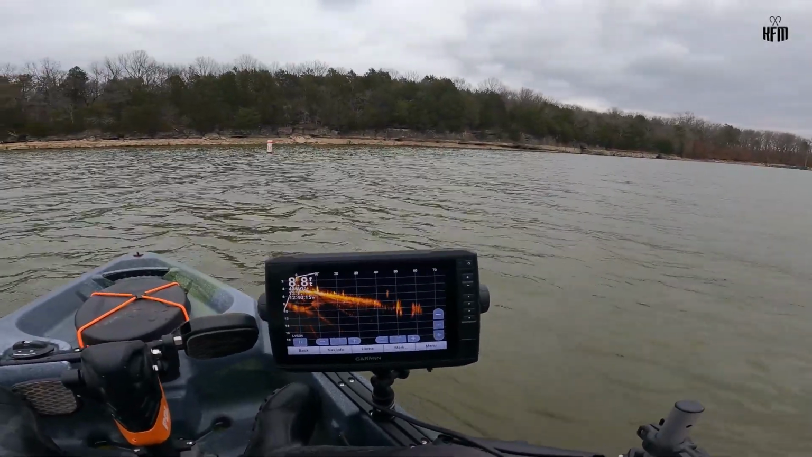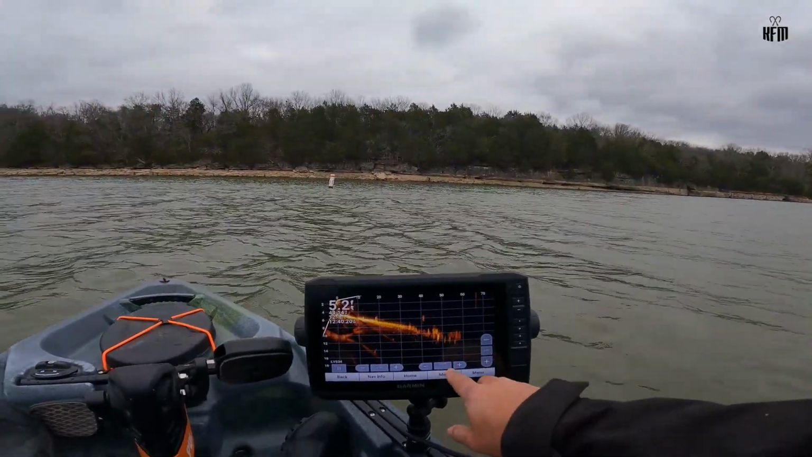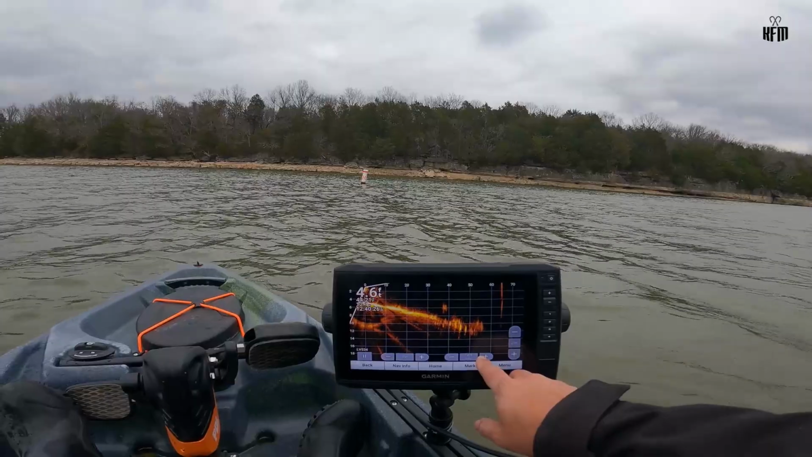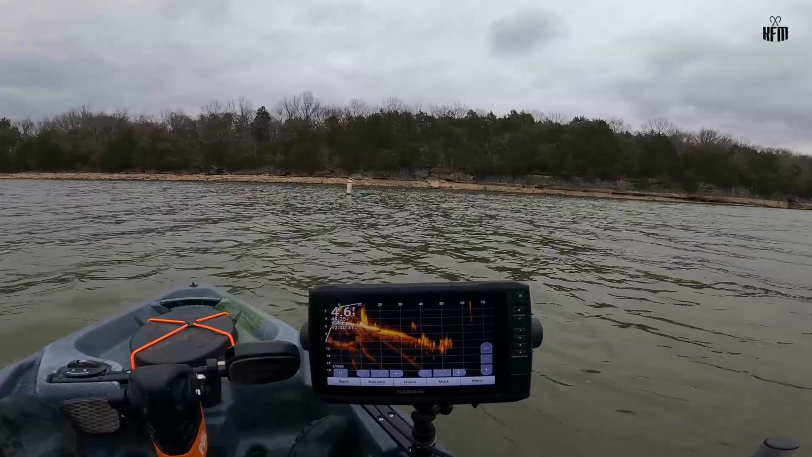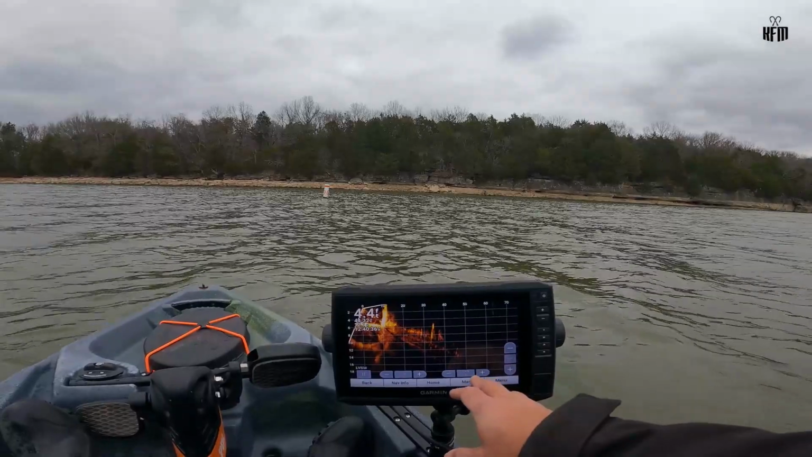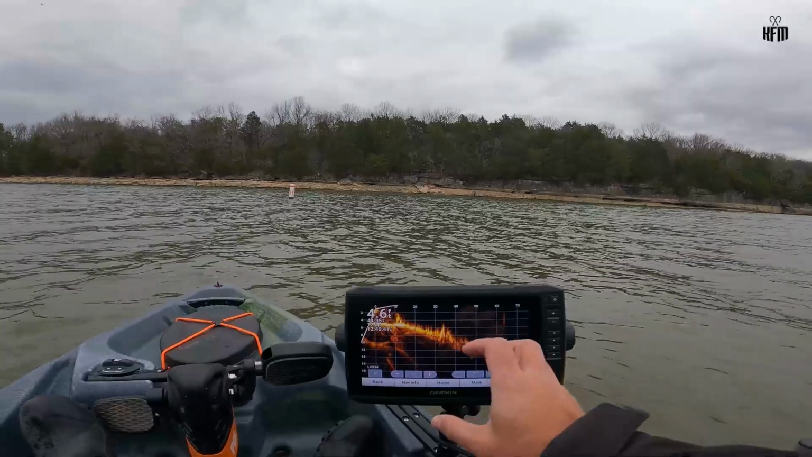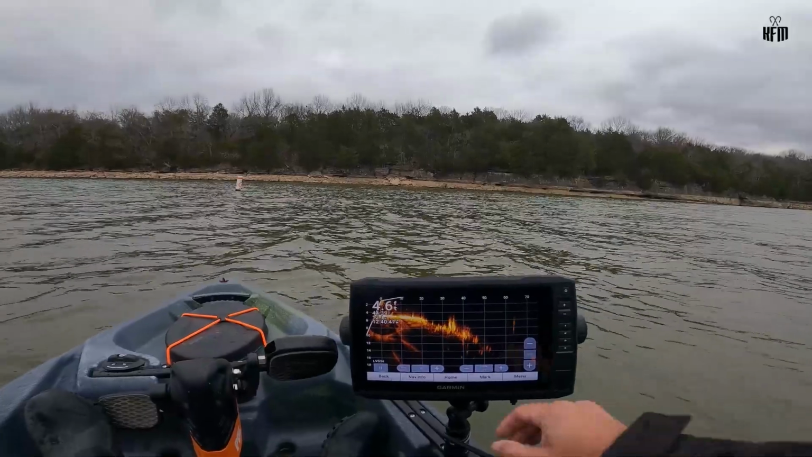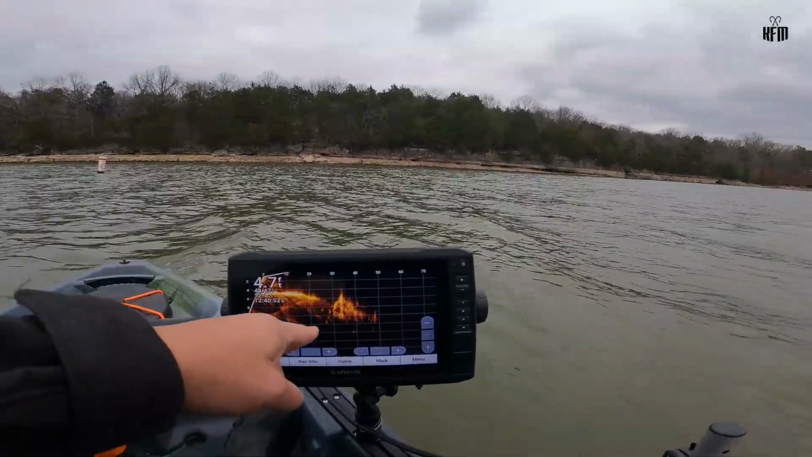And then the third item would be the gain. Right now the gain is at 63%. I think I'll put that to 68%, 70%. That pretty much shows you how bright the images are. If the gain is above that range, it becomes brighter and it's hard to see the objects, particularly the fish that you're trying to spot. So that's gain.